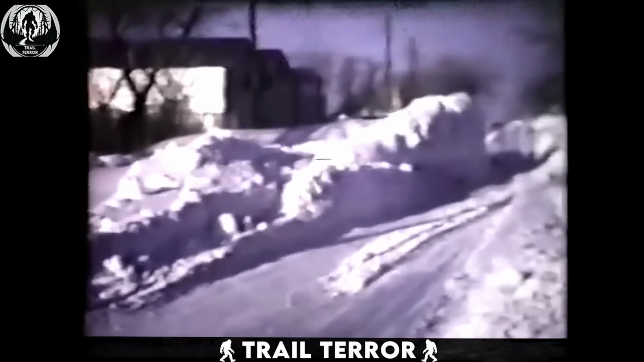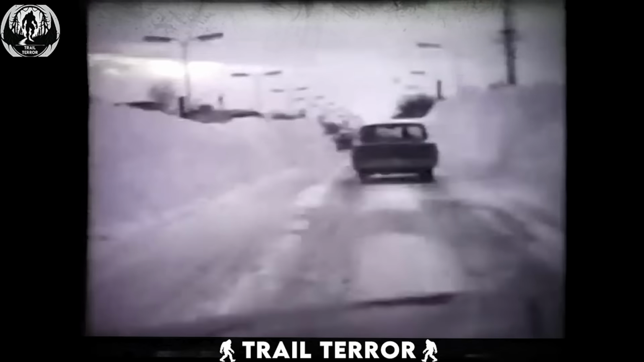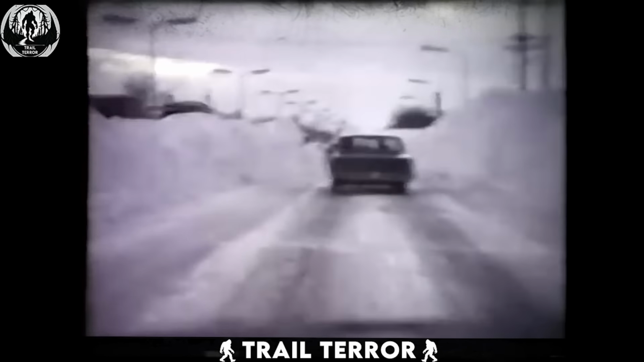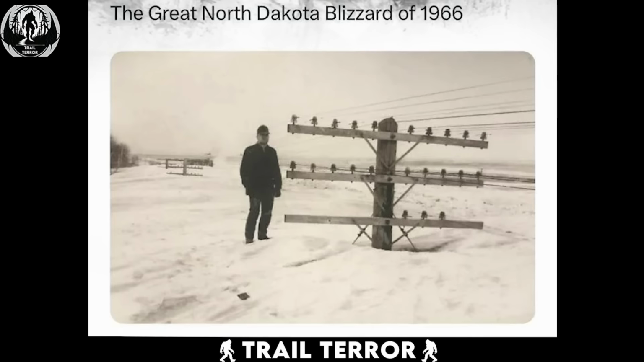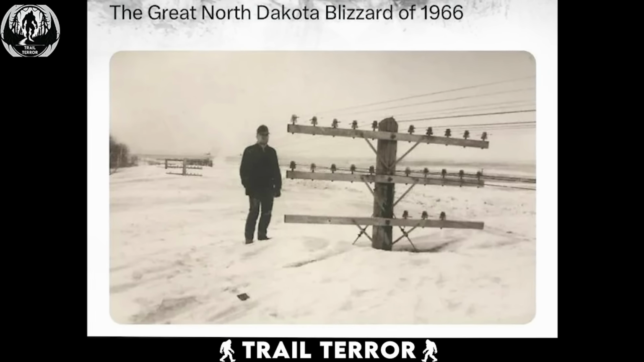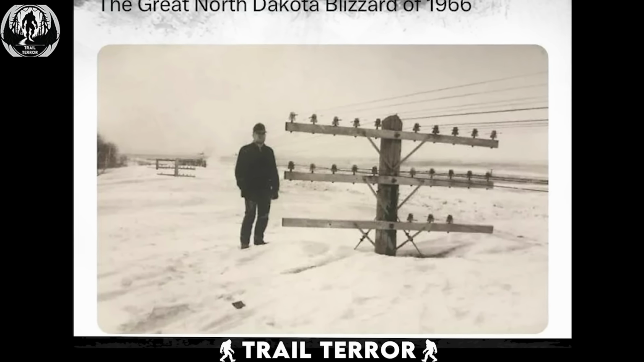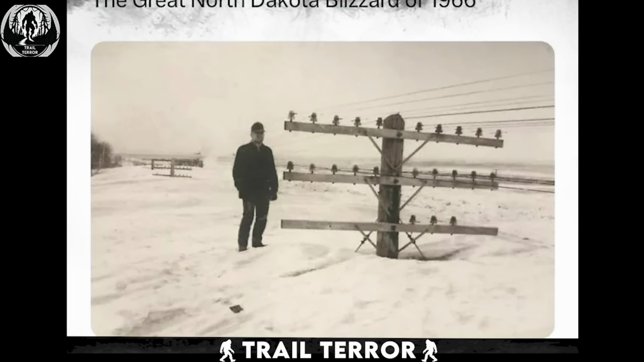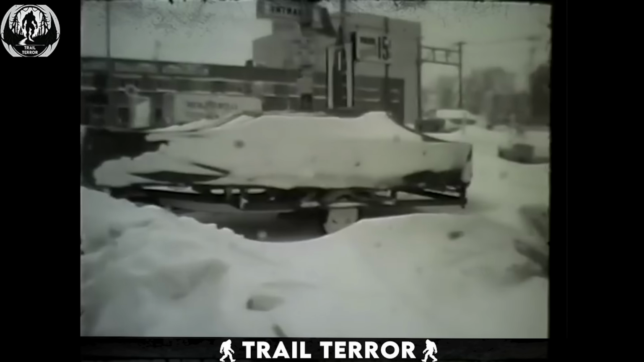One of the most severe blizzards in history, this storm raged across the northern plains from March 2 to 5, 1966. Its relentless duration and staggering snowfall, up to 30 inches in some places, combined with 70 mile per hour winds, created a nightmare scenario. This image alone captures the sheer terror of the blizzard. Those towering electric poles, completely submerged in snow, suggest drifts as high as 25 to 30 feet. It was a horrifying ordeal.